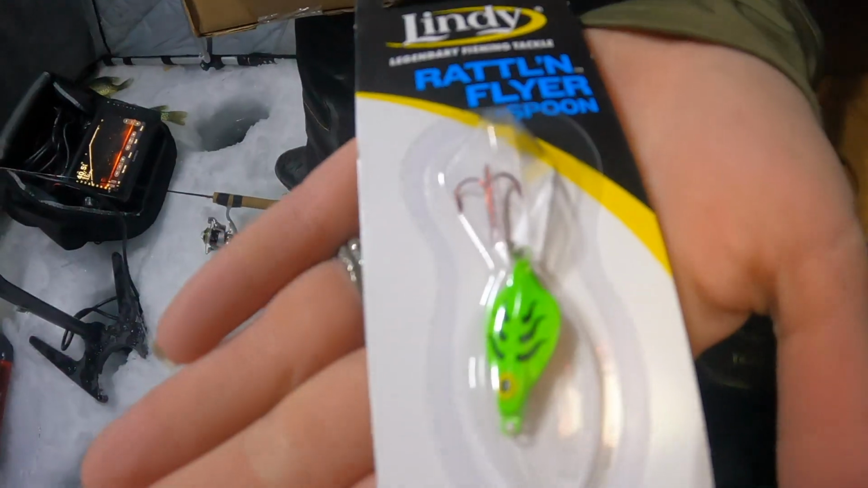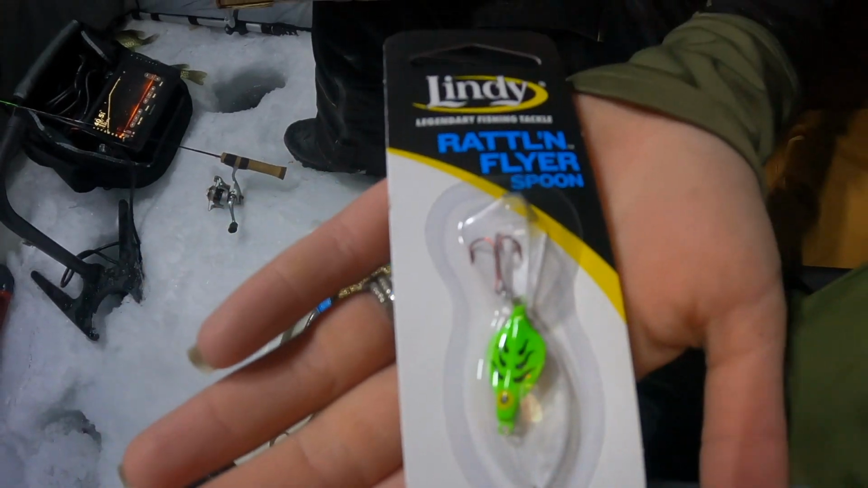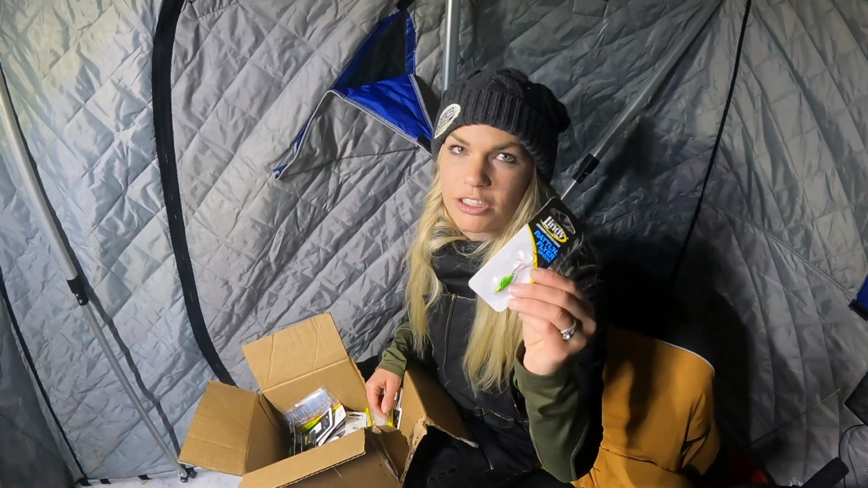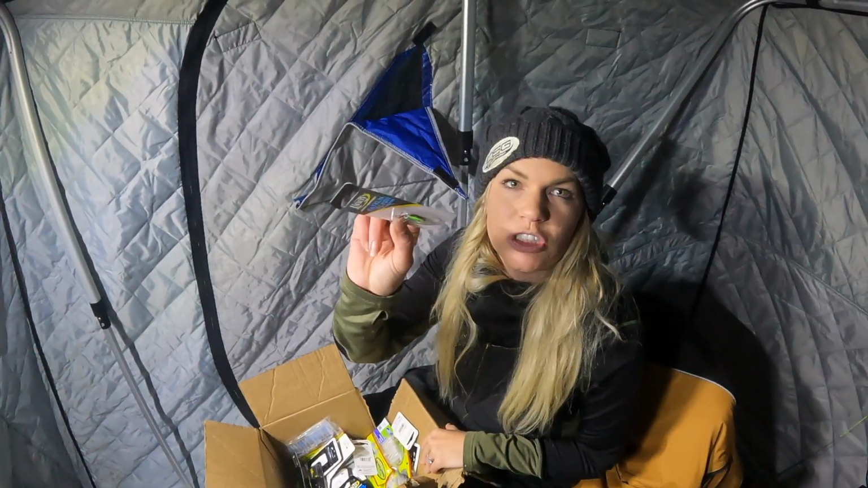It's got a very unique retrieve where it's not consistent up and down. The wings on these lures make it kind of spin off the sides, so that helps. This is a perfect size right here if you want to target panfish, particularly crappie, but then you also want to turn around and hit that walleye. Very good multi-species lure. Rattling always brings in lots of attention.